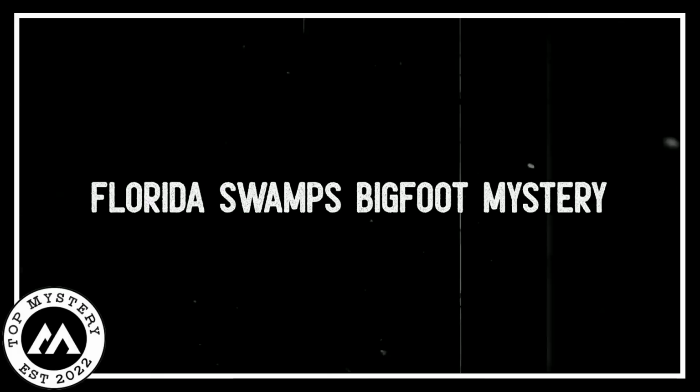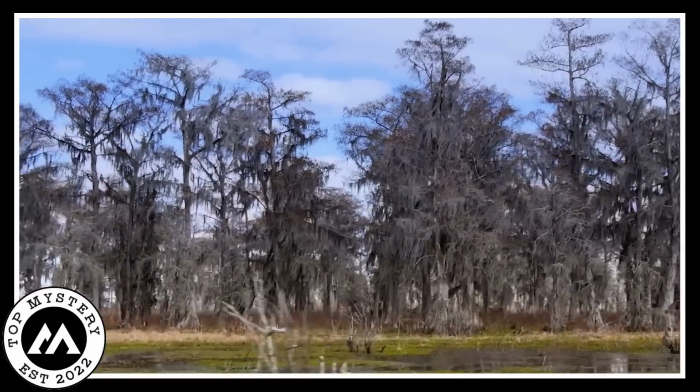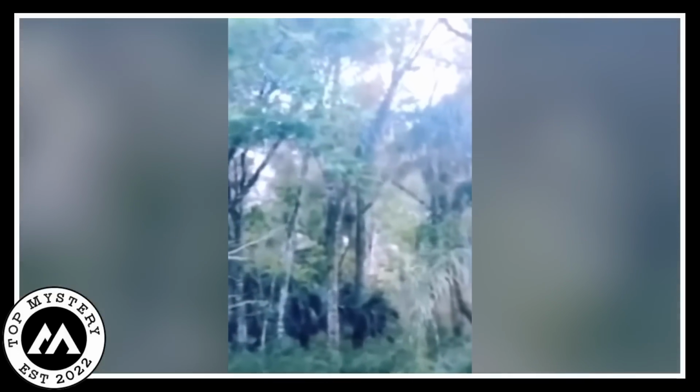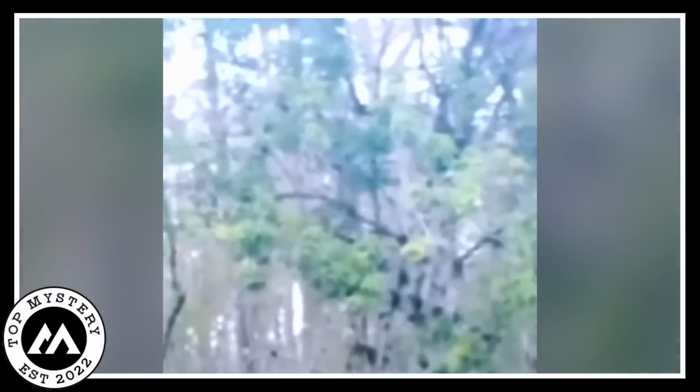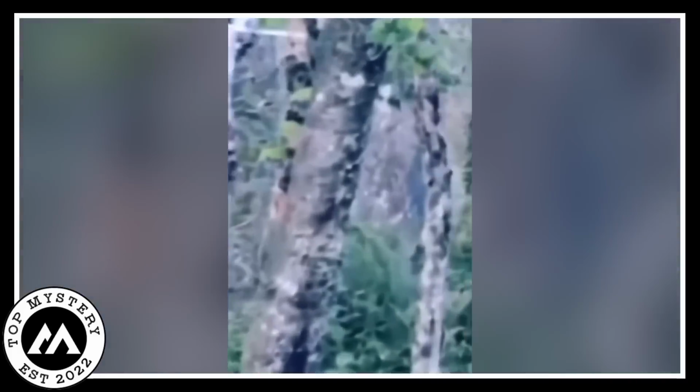Florida Swamp's Bigfoot Mystery. In the Florida swamps during the day, a hidden video showed nature's secrets. The camera went through the thick leaves, finding a quiet place disturbed by a strange sound. A huge voice came from the forest, shaking the ground. It echoed like a mysterious music, directed by an unseen conductor. The source was hidden, making everyone watching feel frozen with a spooky feeling.